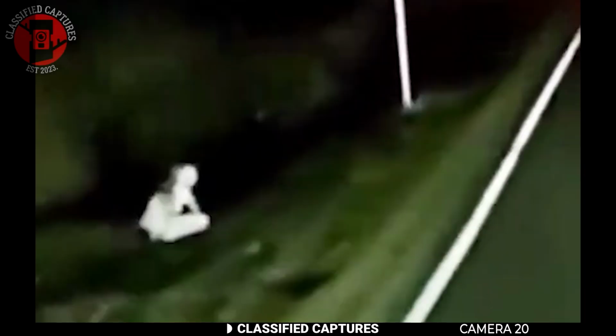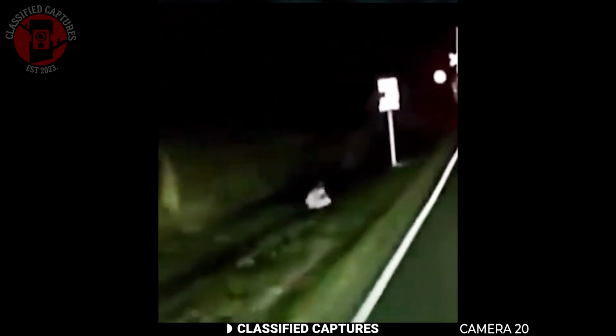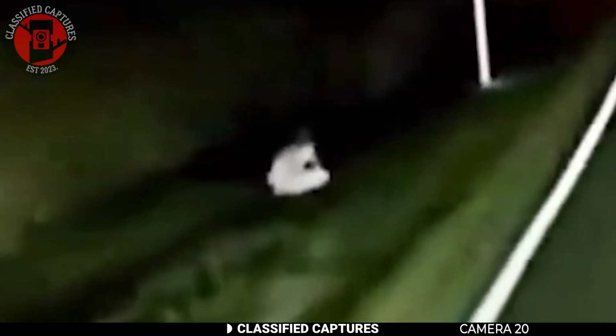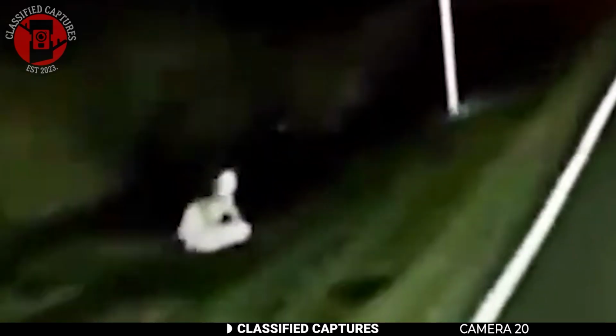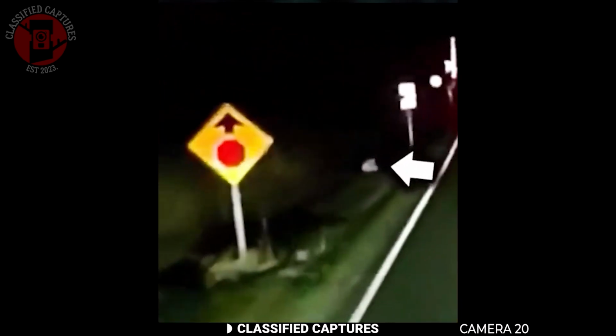It didn't look human at all. Upon closer inspection, what seemed like a white robe wasn't clothing, it was the figure's own skin, stark and unnervingly white. So what exactly is this? A paranormal entity, an unknown creature, or something else entirely? Share your thoughts.